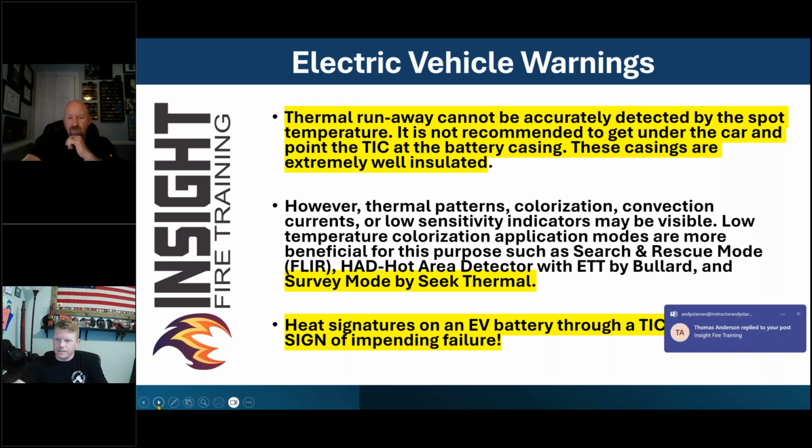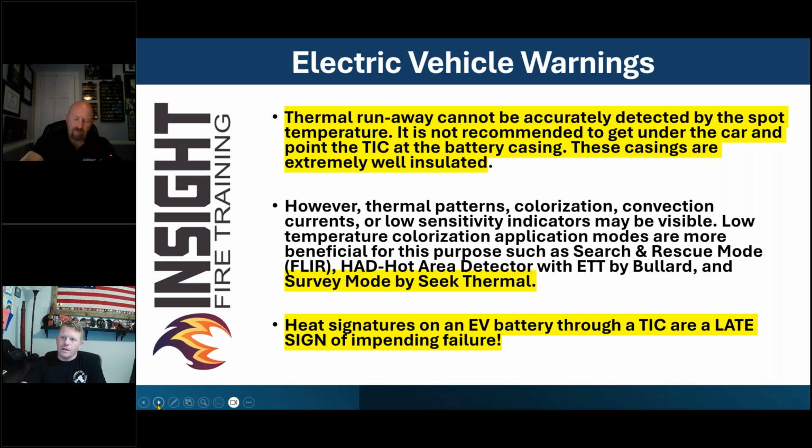It was a slow burn at the beginning, and then as time has moved on, the market saturation of these vehicles has come to the point that if I go to a car fire, it's an EV fire until I prove it not. And then I have to gather other information and be more diligent about what I'm looking for, because the tactics sort of overlap, but then they absolutely go different directions when you find out that you have an EV.